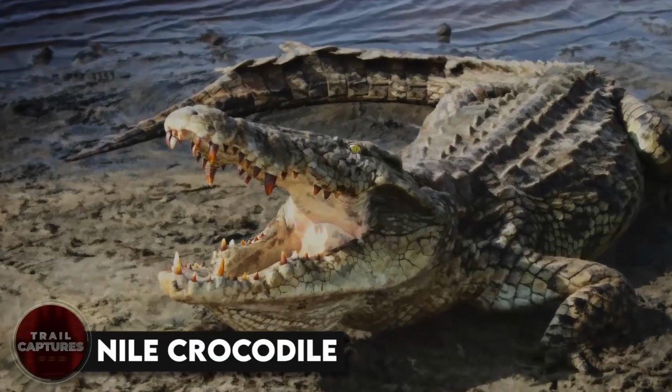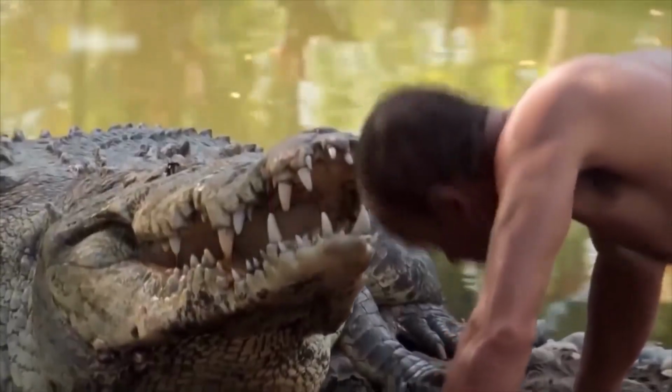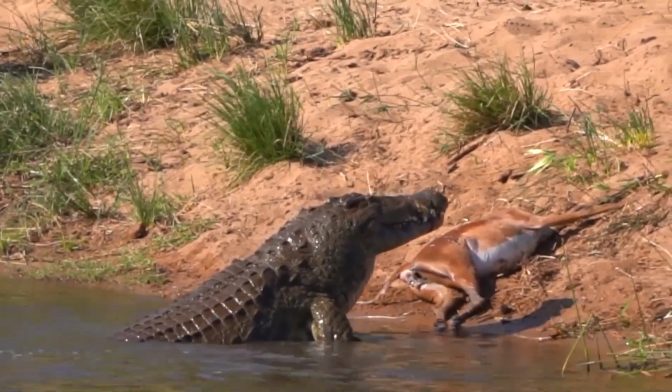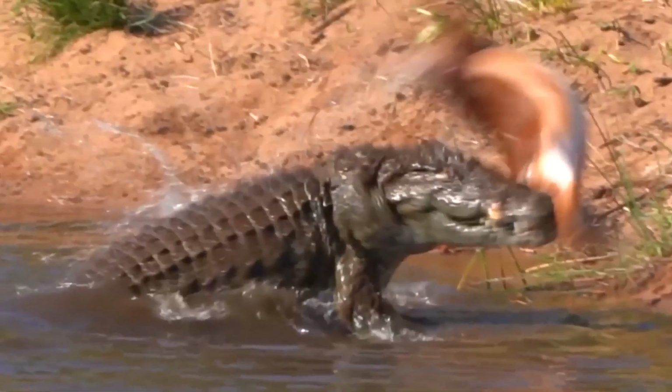Nile crocodile. If you ever find yourself face to face with a Nile crocodile in the wild, you better watch out. These big guys are not to be messed with. They are one of the largest crocodile species in the world and have a reputation for being quite aggressive. They've been known to attack humans and other animals without much warning.